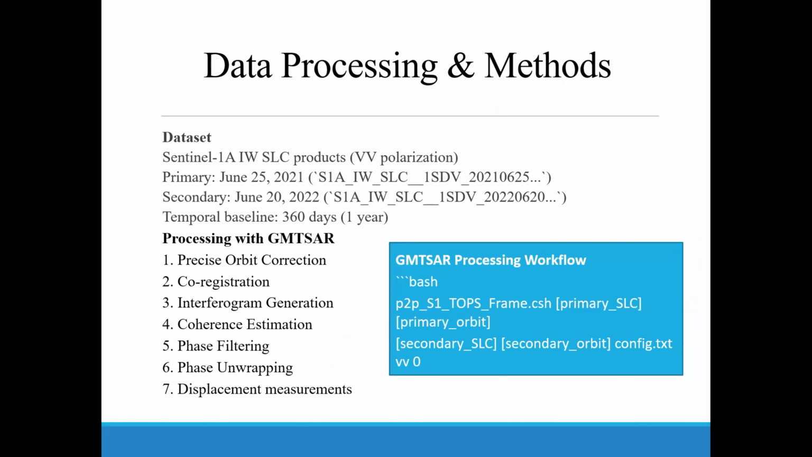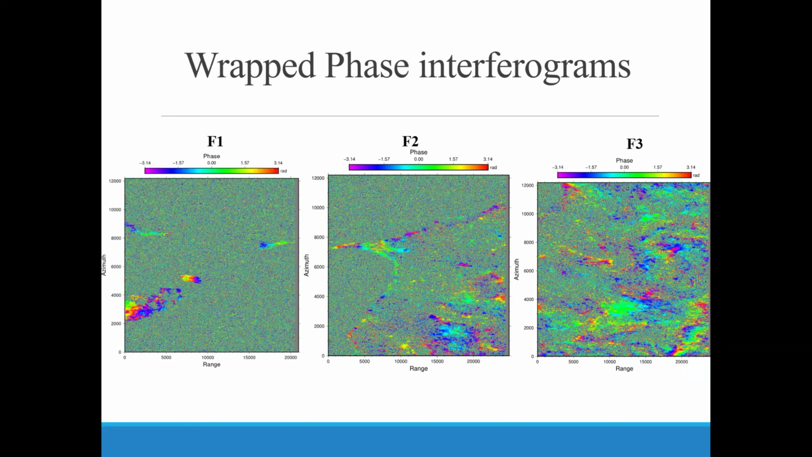Here I took two images for interferogram generation, spanning a 360-day temporal baseline. Here I performed orbit correction, co-registration, interferogram generation, coherence, phase filtering, phase unwrapping, and displacement measurements. Here are the wrapped phase interferograms. These are for each subswath, IW1, IW2, and IW3, that I generated. The unwrapped interferogram is still processing, so until now it is not available.